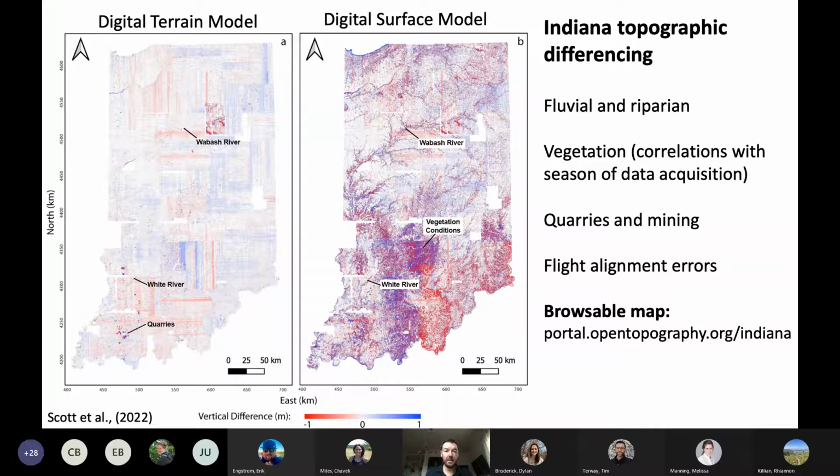So this is seasonality. If you fly LiDAR leaf on and then your next collection is leaf off, you're going to see change in vegetation. Or if you have a collect that takes more than a season, you obviously see that as well. You see a lot of quarry and mining activity, and these extractive types of processes, digging and moving materials. And then most dominantly in the DTM, you see alignment errors in the LiDAR data.